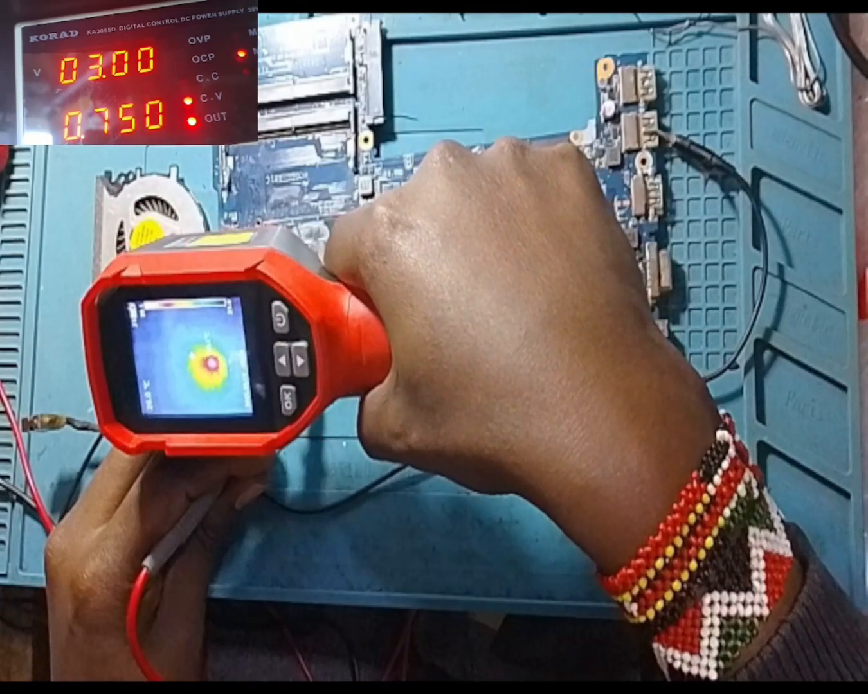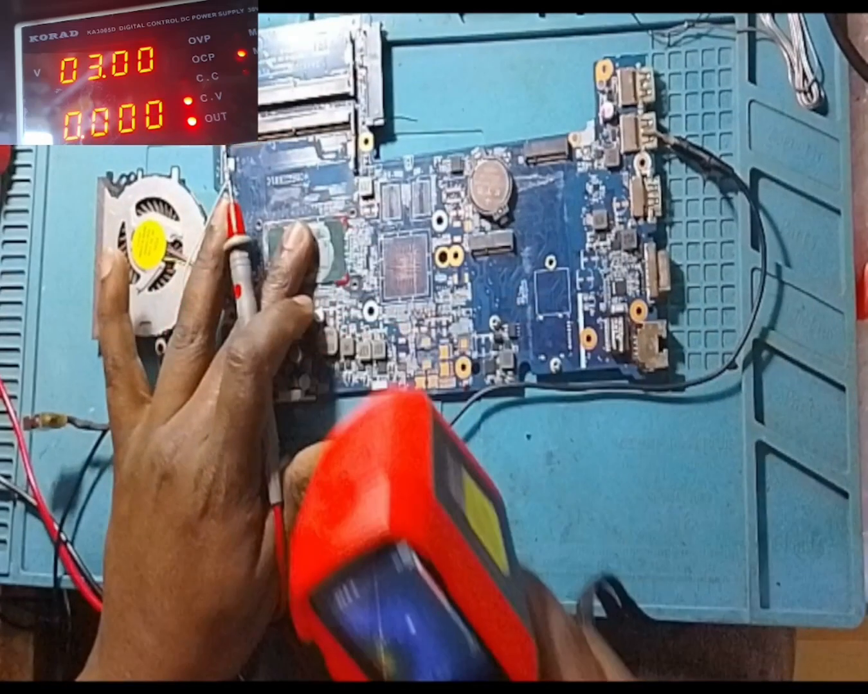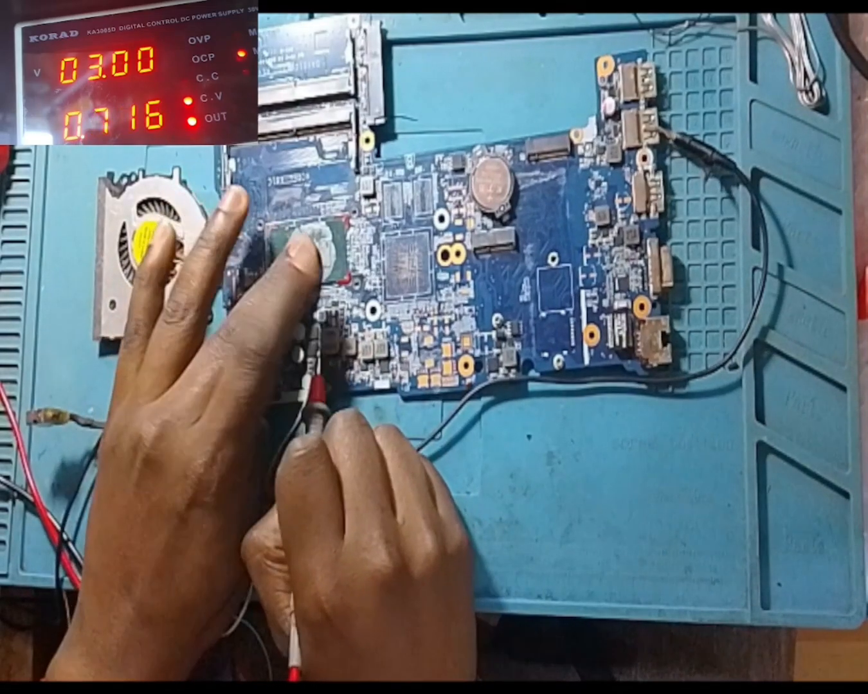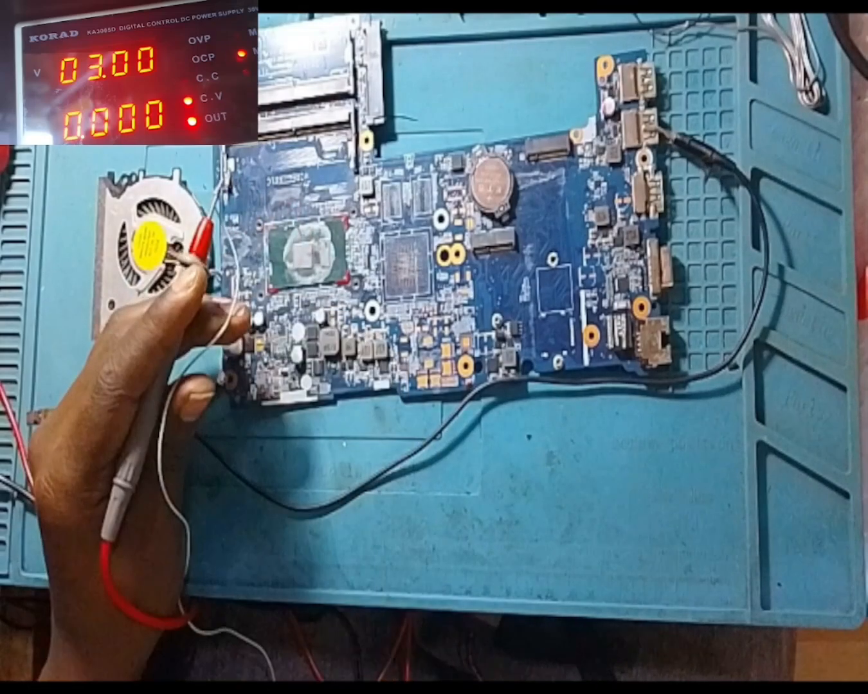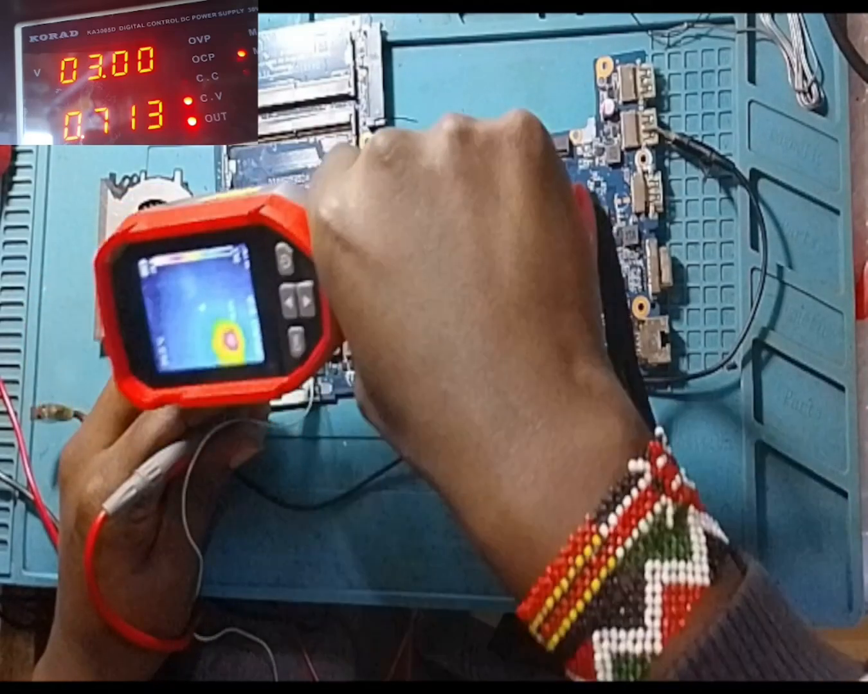If you don't have a thermal camera, you won't know this, because when you touch it, there's no heat. Even if I touch it, I can't hear anything. So the only way to know is using a thermal camera.